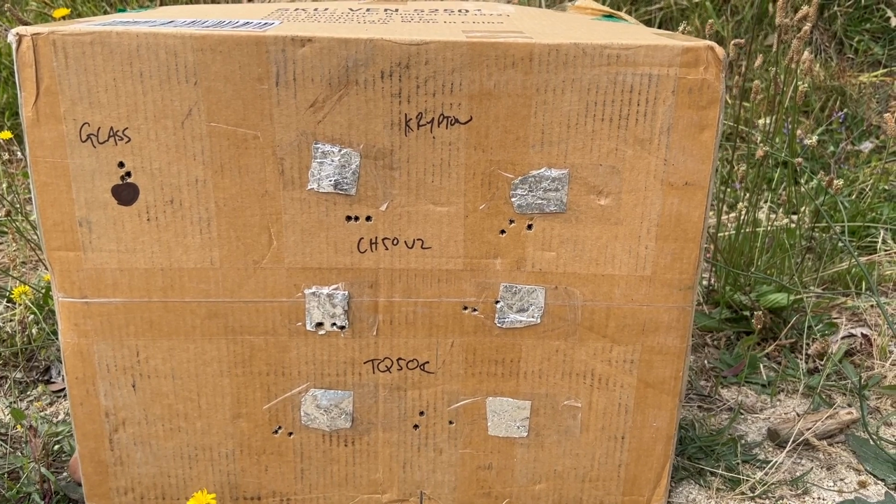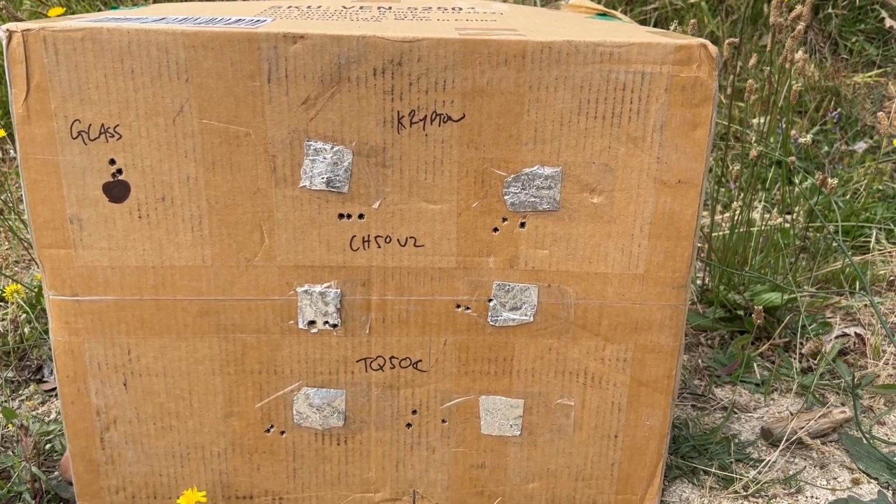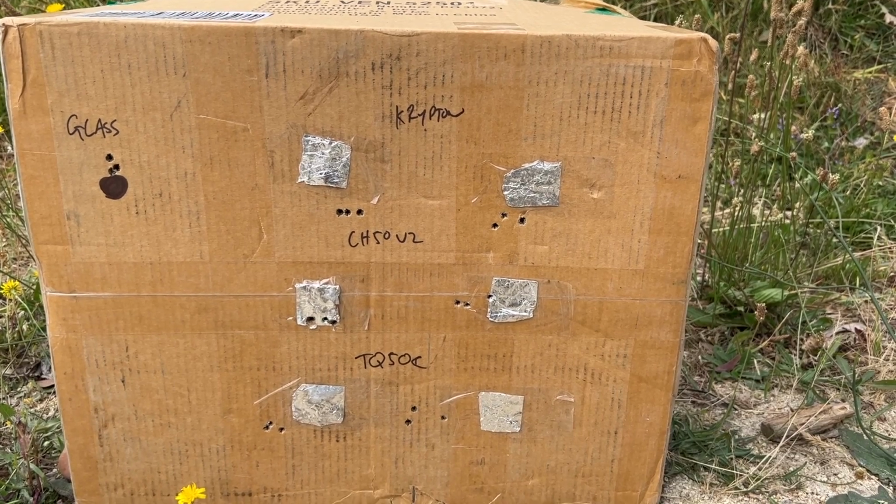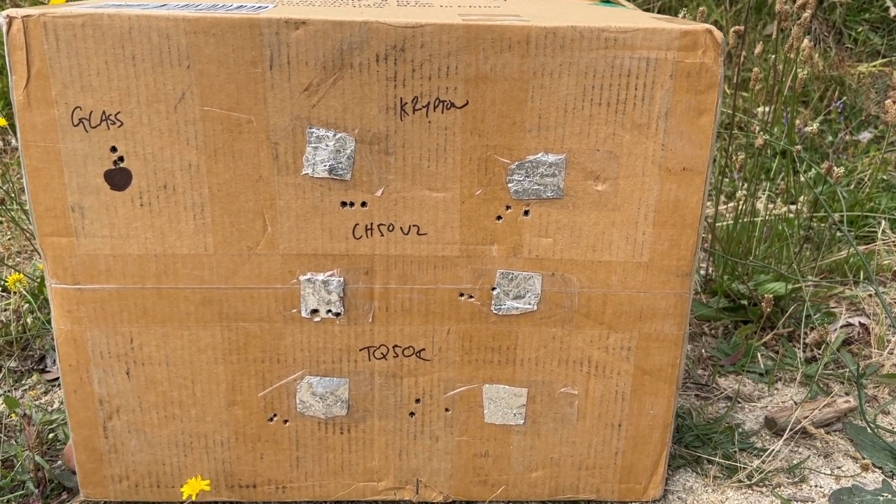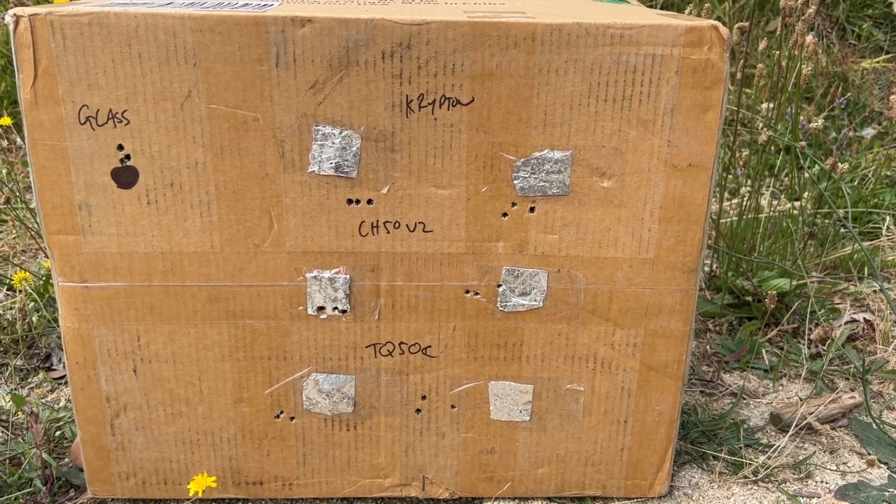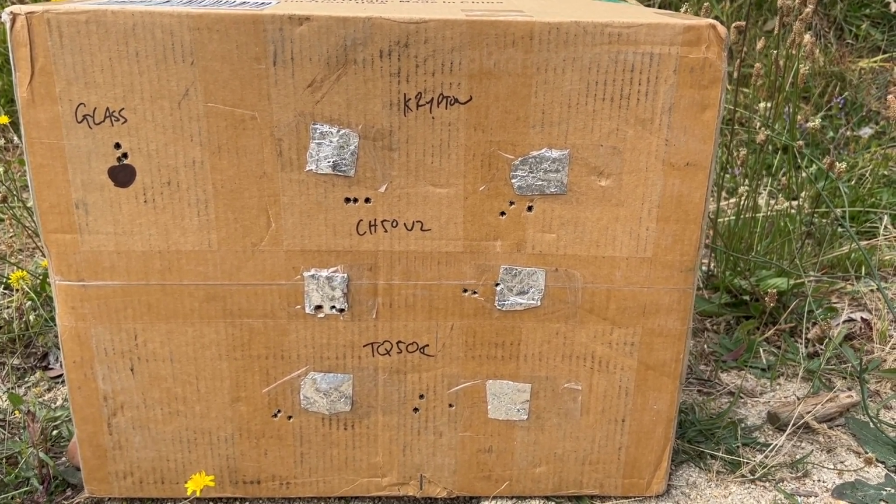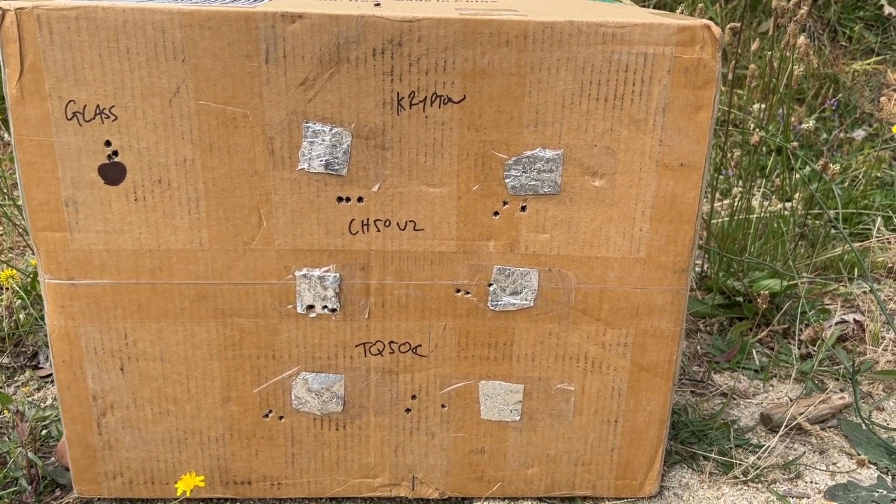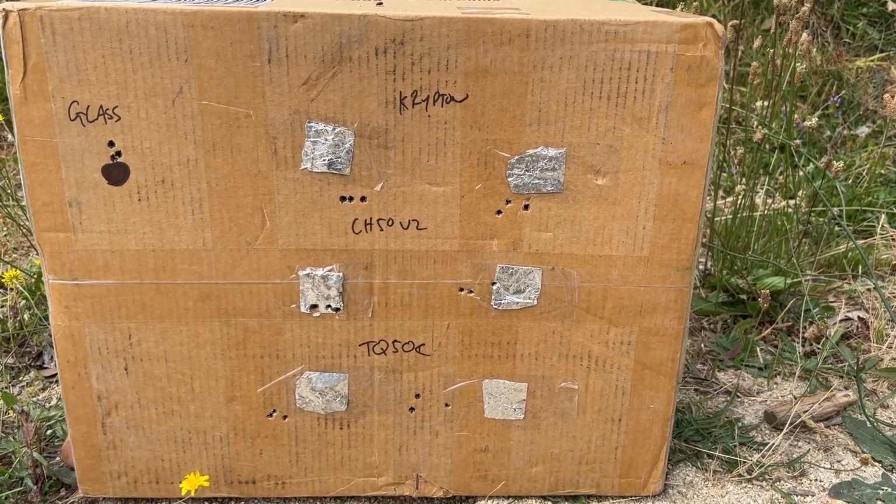Clip-ons are awesome. I love my clip-ons. I'm using the Krypton and the CH50 V2 heaps. The TQ50C is going to be added into my field kit as well because I've only just got it. But I absolutely love using clip-ons because I love my glass scope, I love my reticle, I love my holdover information. There's so many positives about using it. So none of this is a negative.